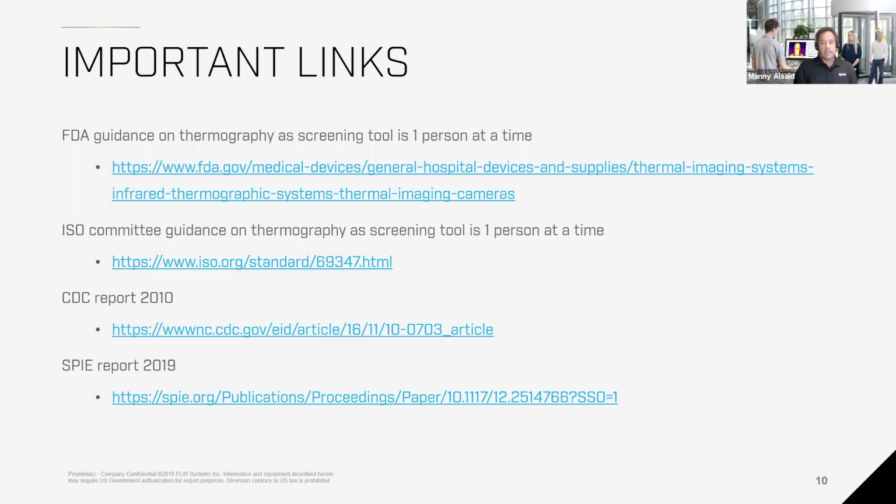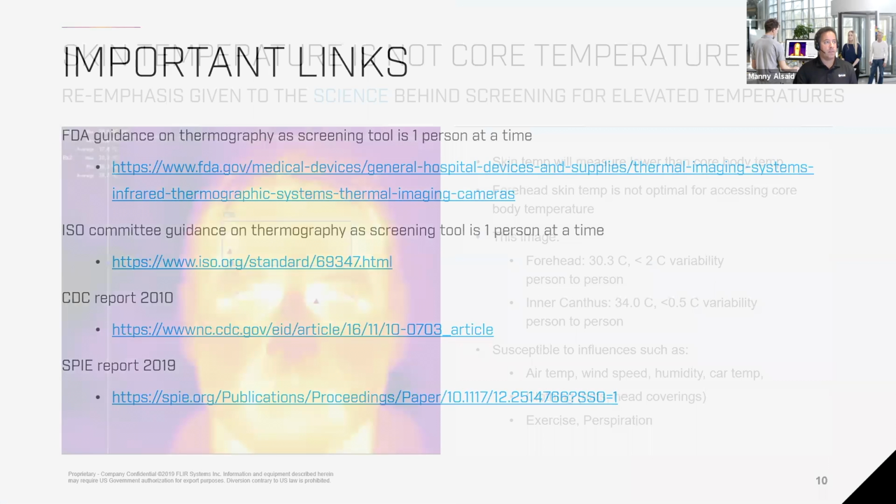If you go to the links that you see here, which you'll get a copy of later on, the FDA, ISO, CDC, and the SPIE report all stipulate that the best area to measure core temperature is the inner corner of the eye, or inner canthus, in a 1-to-1 single file line.